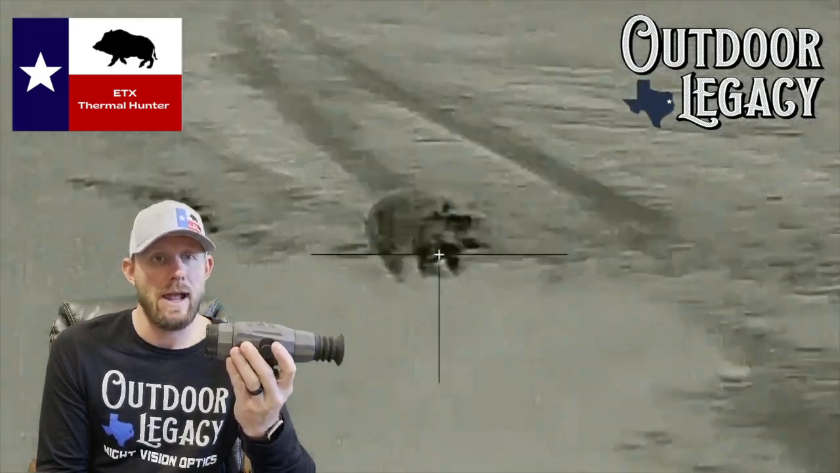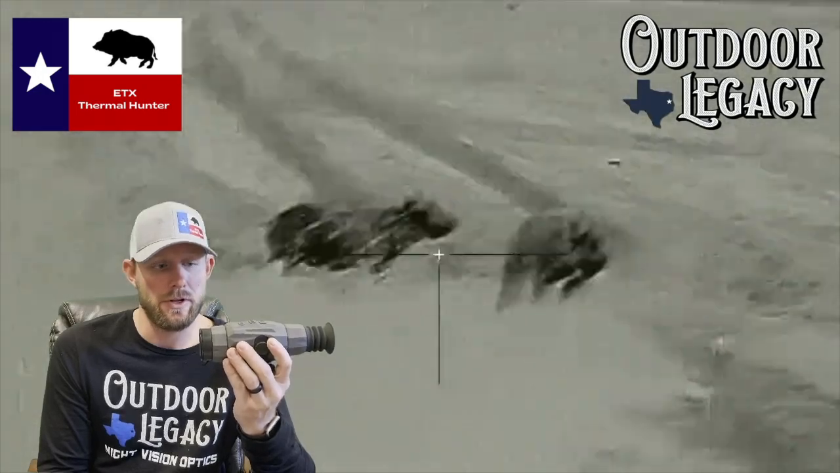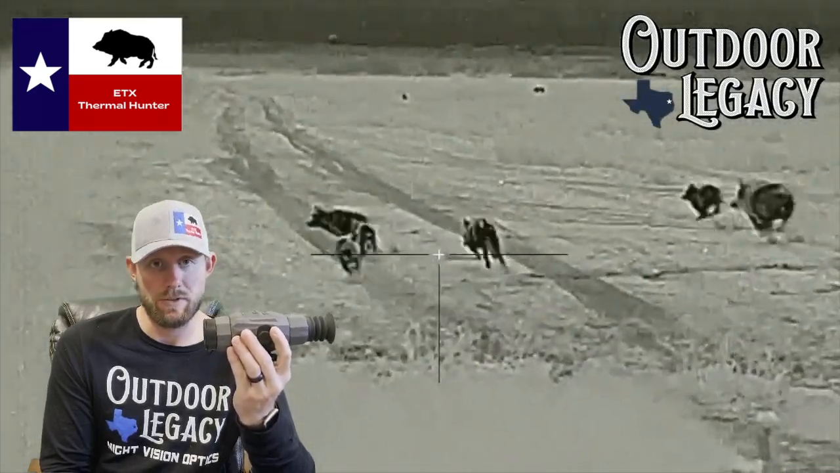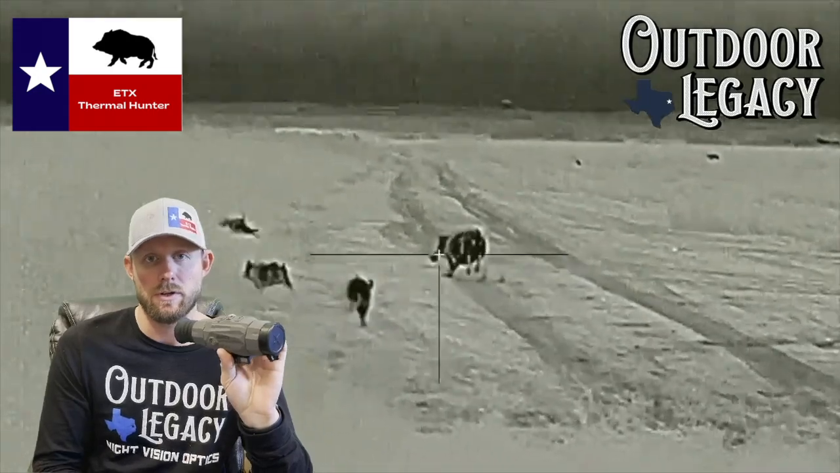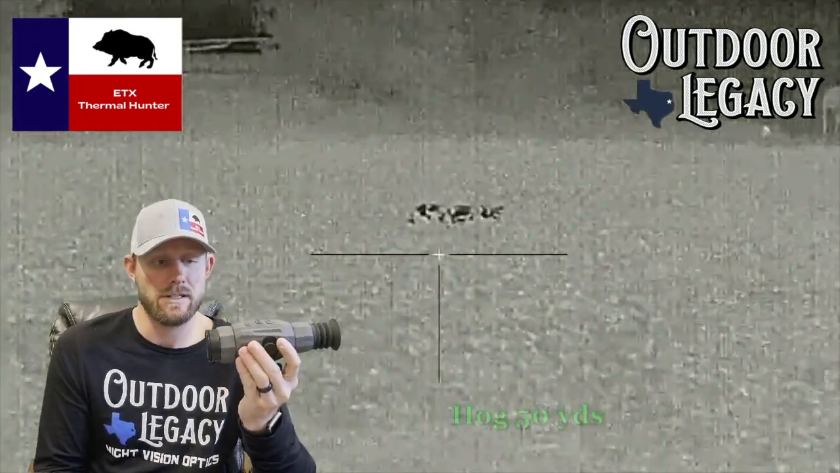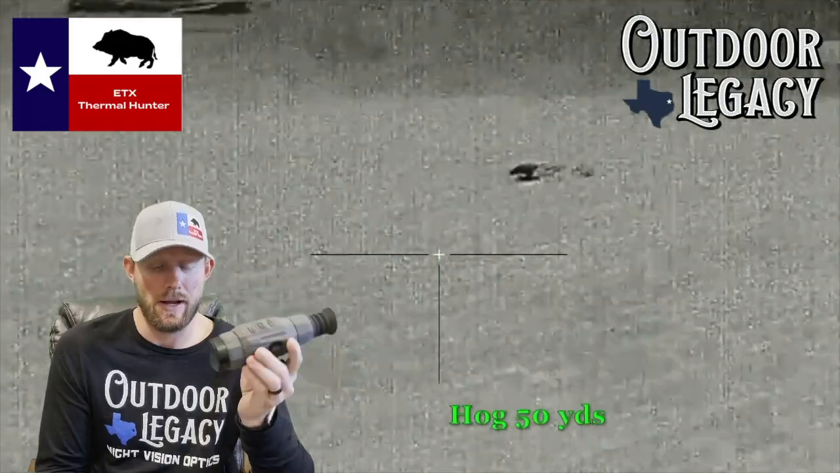You're going to get about 8 to 10 hours of runtime on the Bolt. You're going to get about 3 or 4 hours, or 2 or 3 hours, depending on weather and the warmth or coldness of the environment you're hunting in, on the CR123s on the Bravo. But with this power cord, you can run an external power pack and extend that for many nights if you want to, depending on the size of your external power pack.